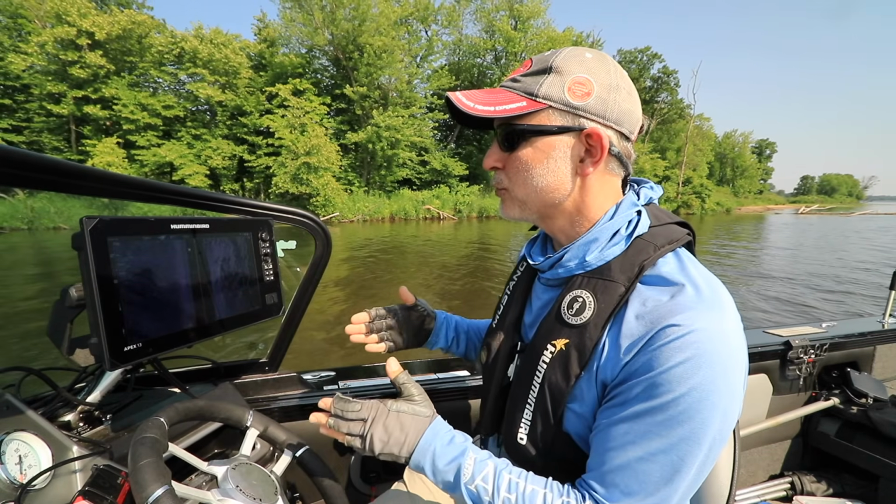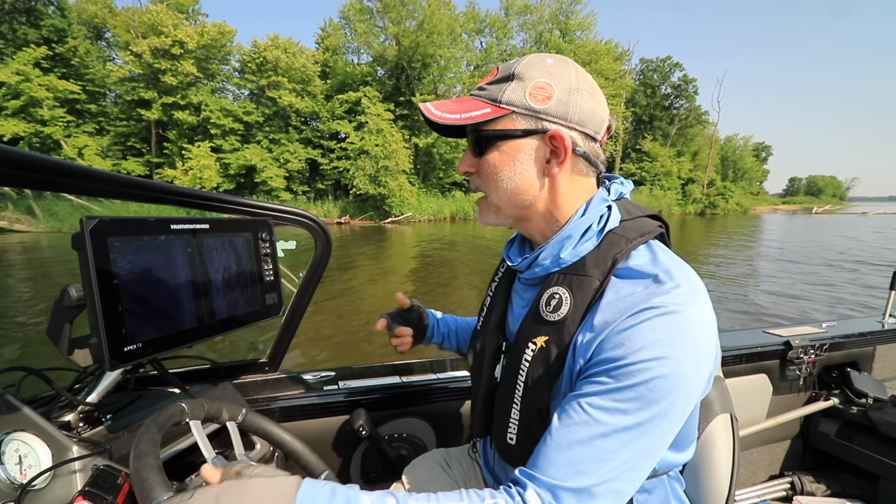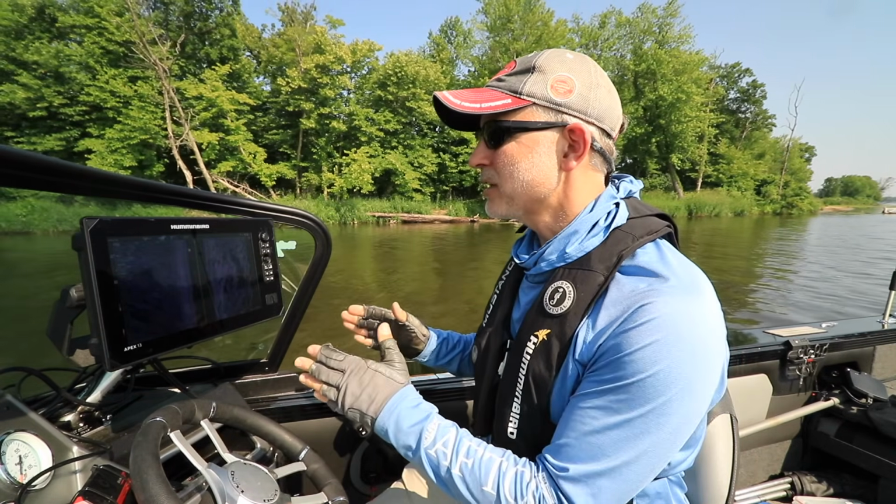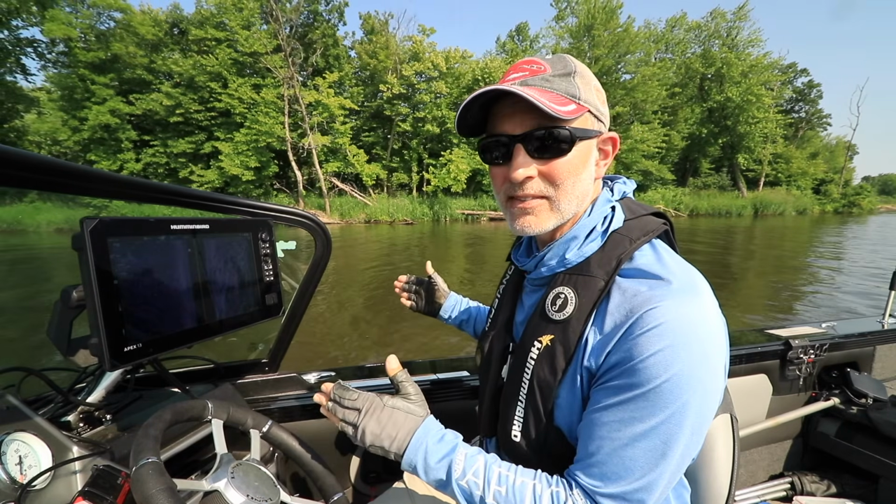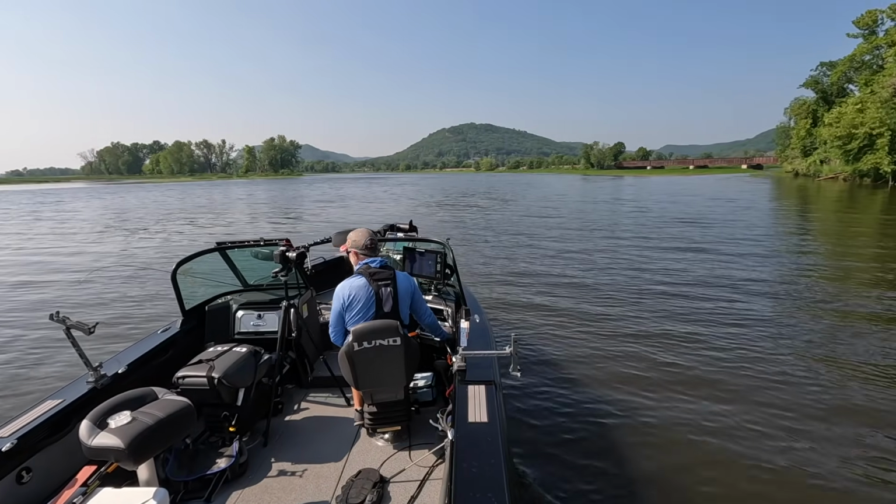Now, because all of those trees are between my boat's path and the shoreline, I'm going to show you a way that we can collect some even more detailed side imaging data by only looking at half the side imaging view. In this case, it's going to be the right side of the side imaging view. So let me turn around and we'll take a look at that.